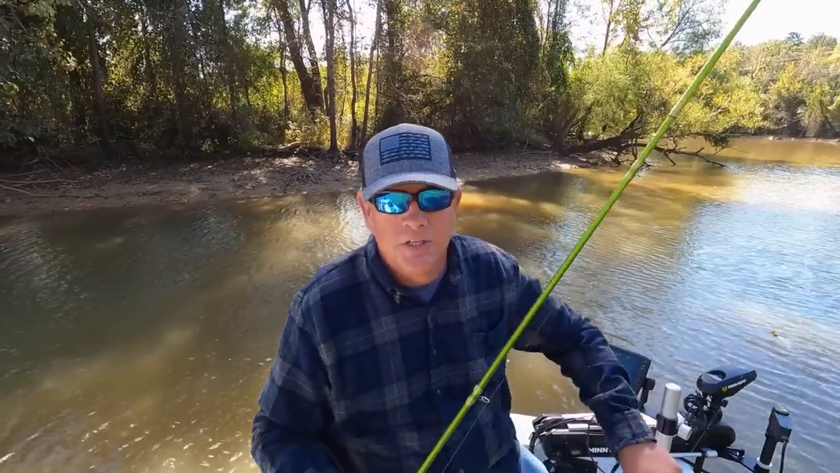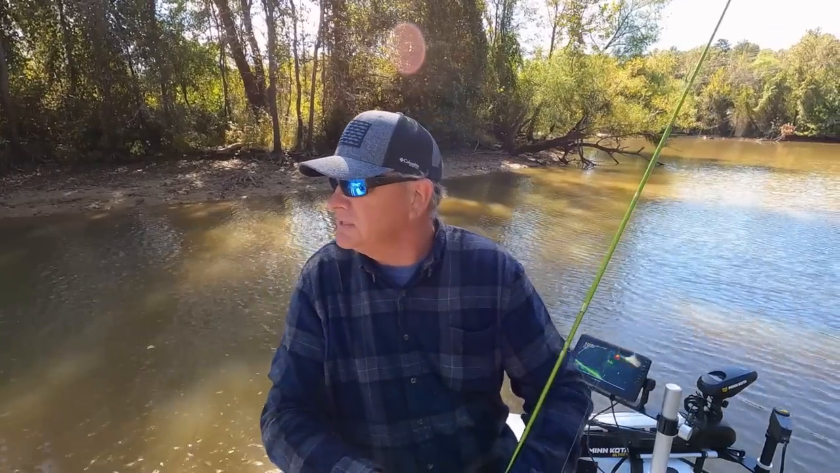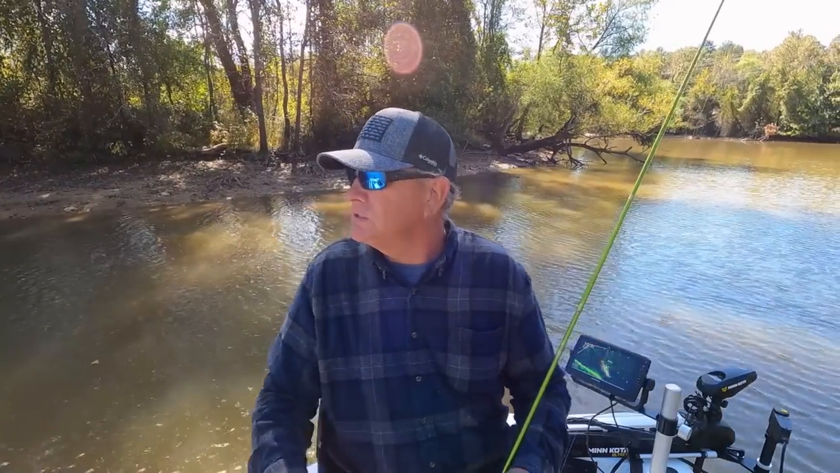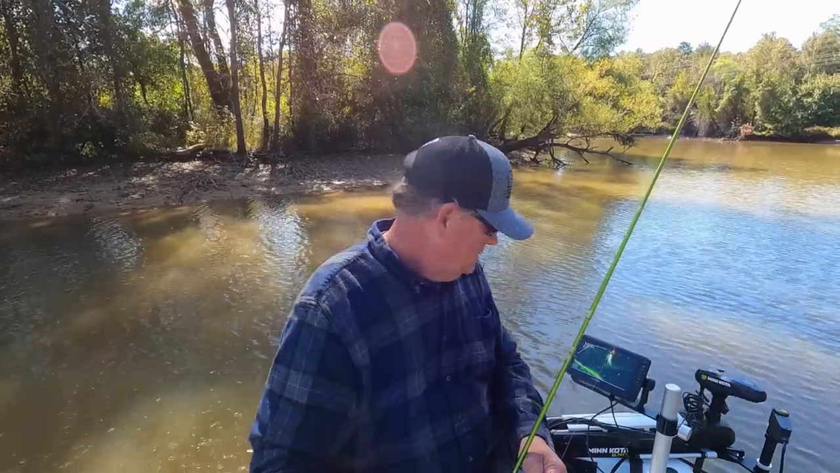You know, to be honest with you, these crappie are staged out here in this shade. If I had to put a pattern on them, I'd run from shady spot to shady spot. There's one that goes almost all the way across the river right there. Boom! What I'm talking about. I could see them on the live scope.